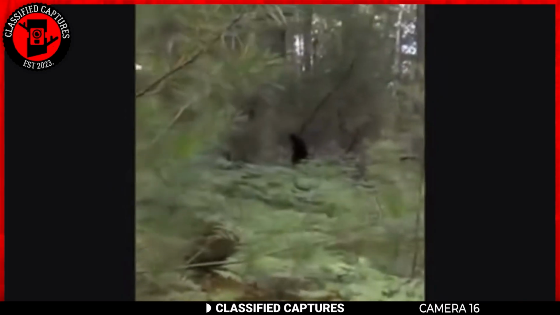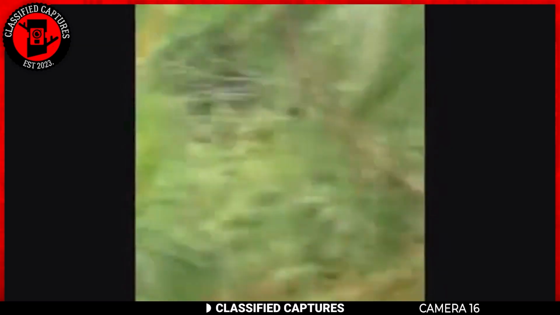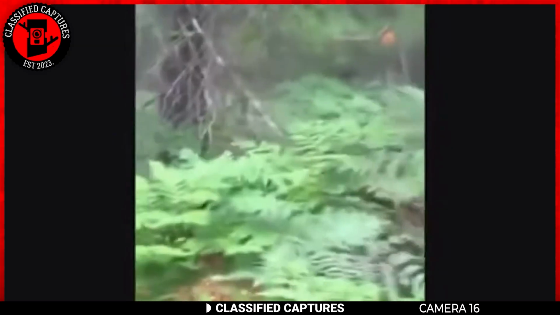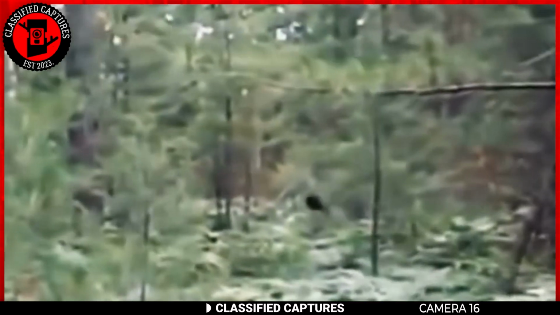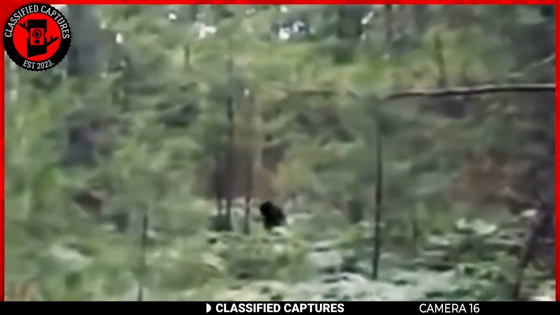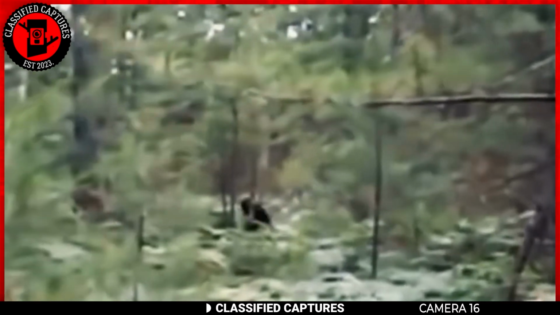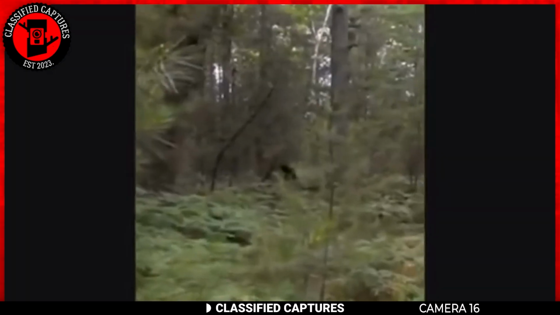What's even more interesting is how close this encounter was. The man was mere feet away from the legendary cryptid, and yet the creature didn't seem to notice him at all. It's a chilling thought. How many other times might Bigfoot have been that close to someone without them even knowing? Could this footage be one of the rare encounters with the elusive creature?